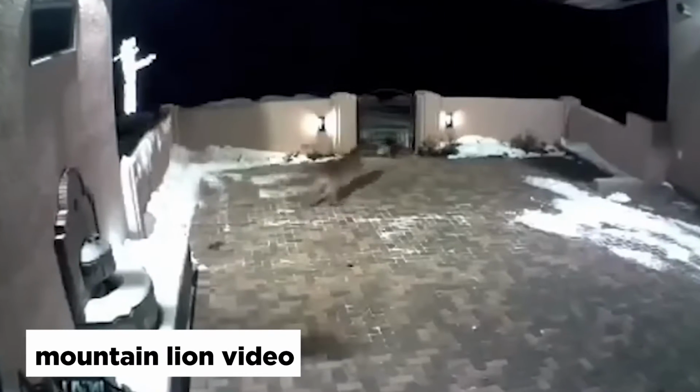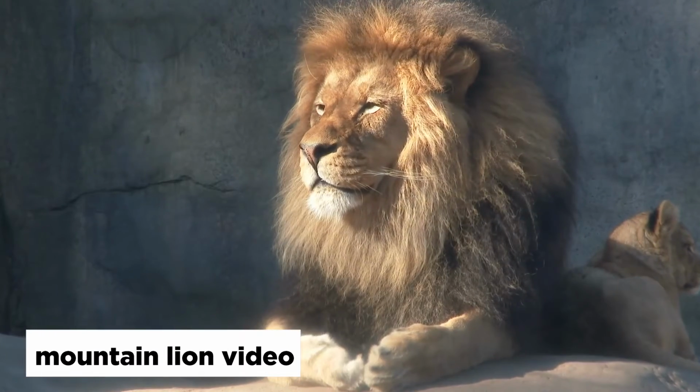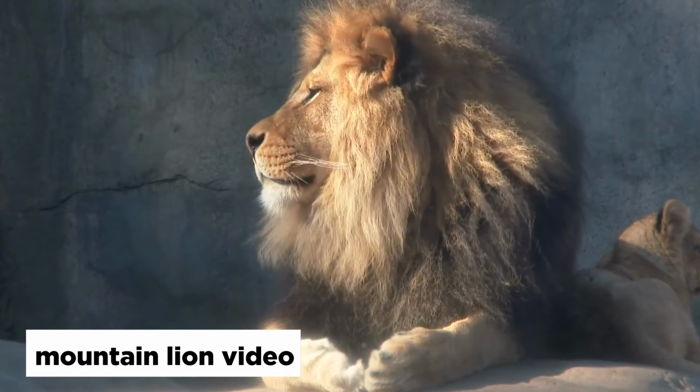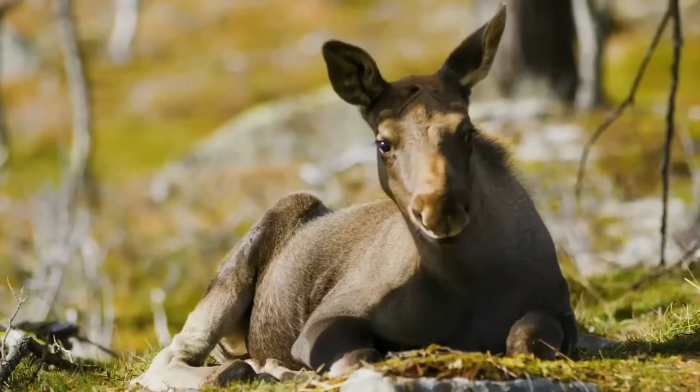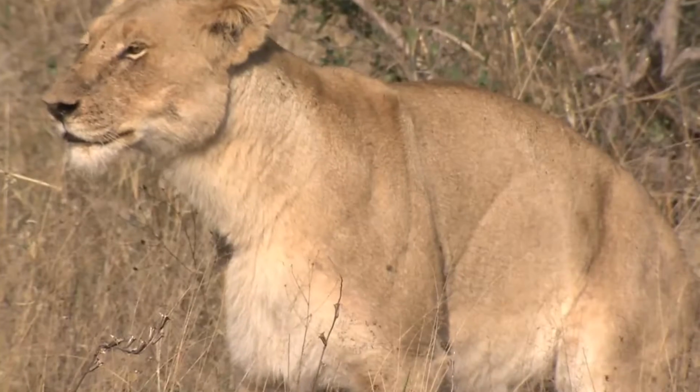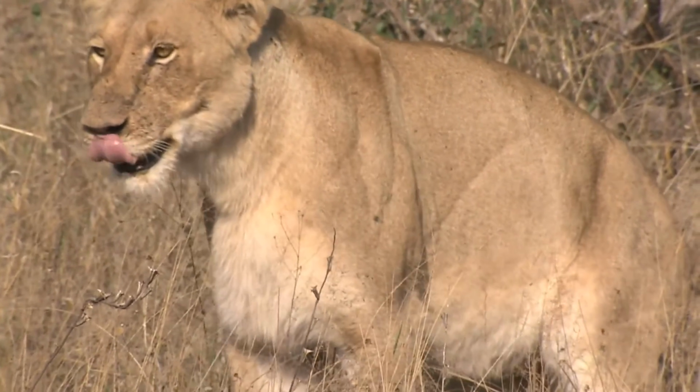Mountain lion video. Predators like the mountain lion are textbook opportunists. The meal that presents the least amount of challenge is the one they will always prefer. They are stealthy and hunt primarily by their sight.